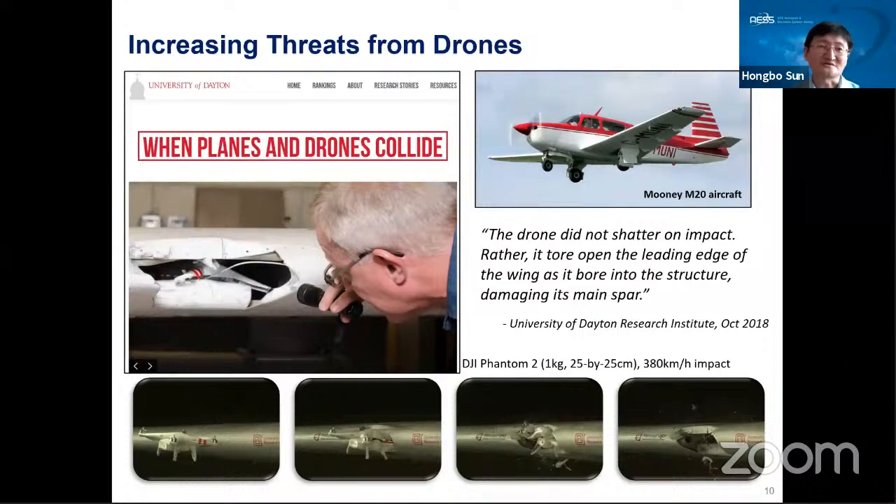Another university in the United States also conducted an experiment to see what happens when planes and drones collide. Previously, we thought that normally drones are very small, so it may not be a big issue if one collides with a very big aircraft. But in this experiment, you see some pictures here.